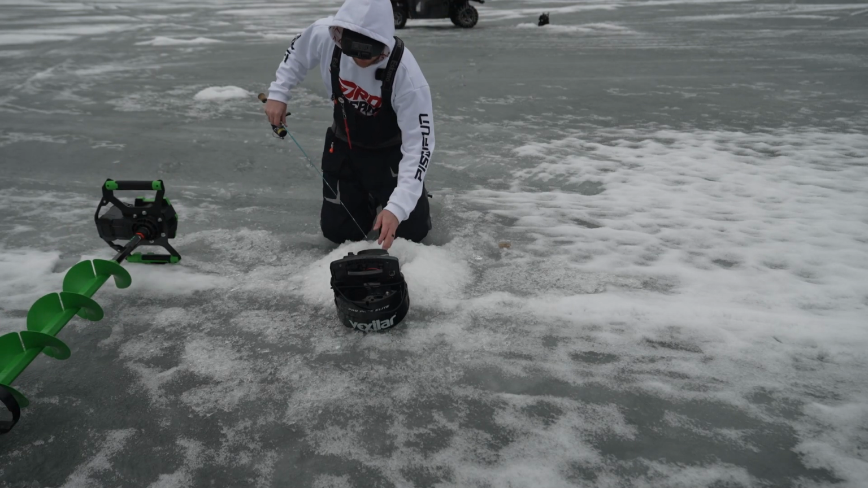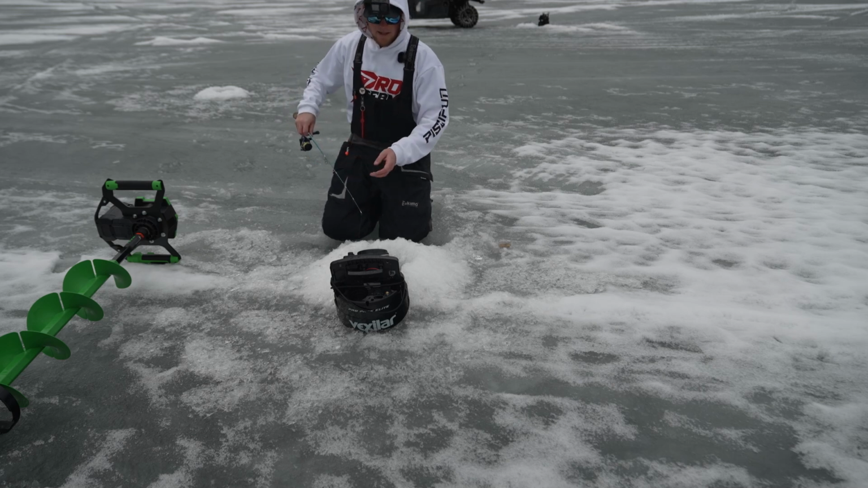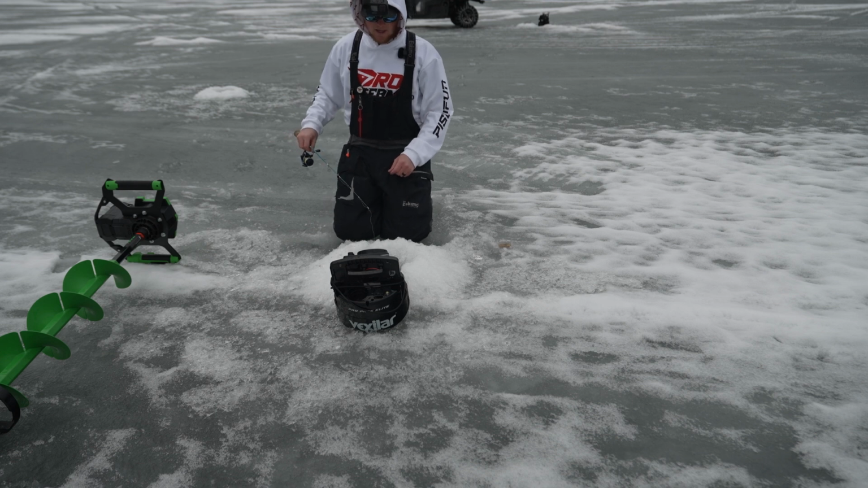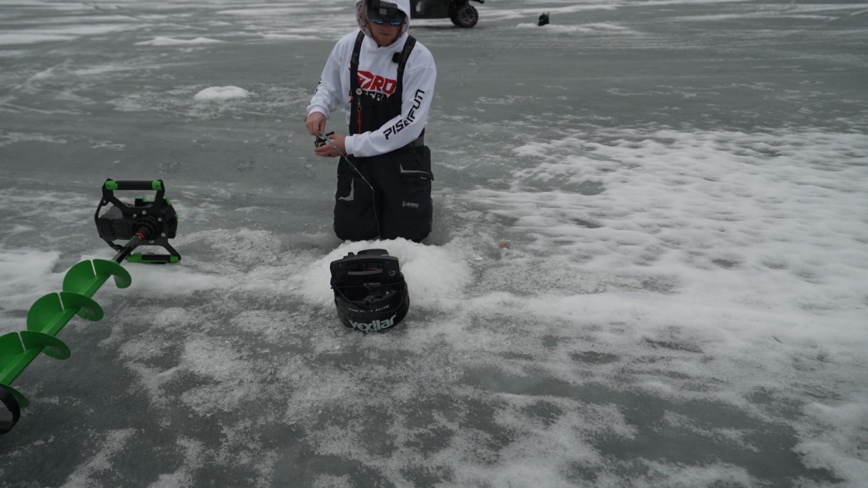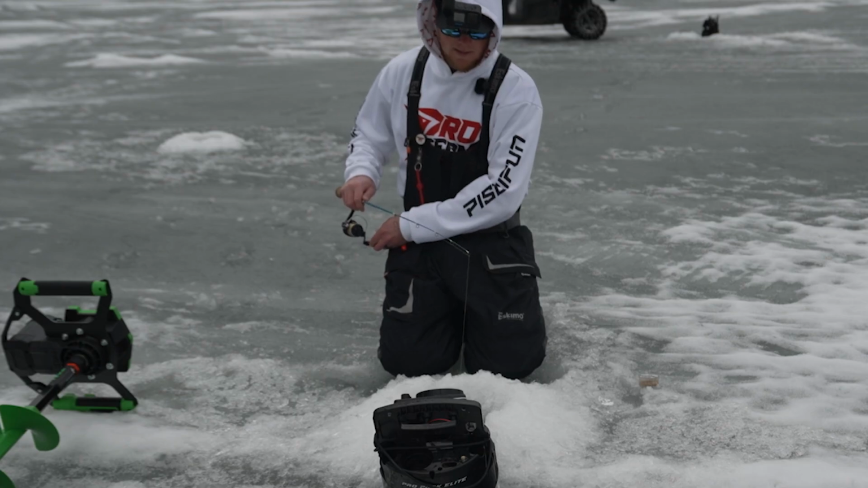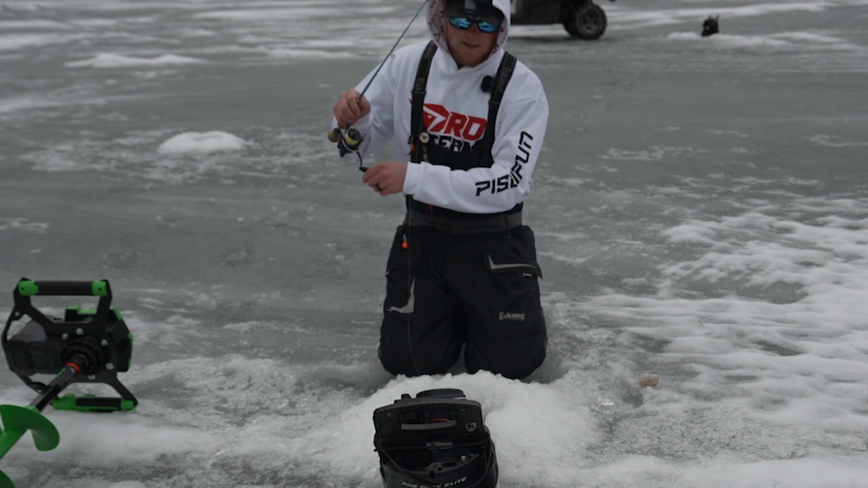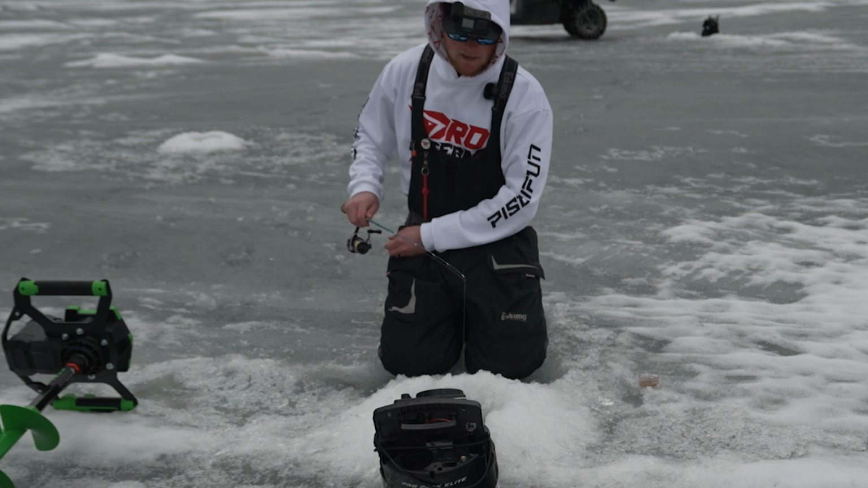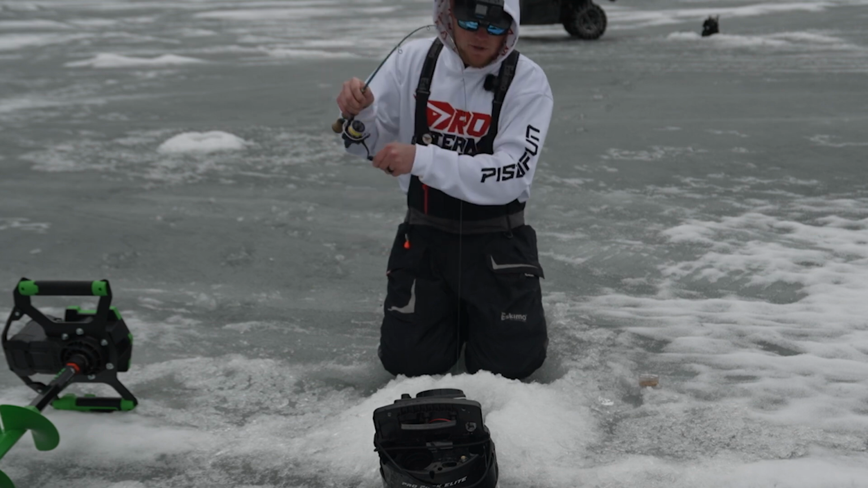All right, just for grins, I went and grabbed a plastic because I figured, with how aggressive these fish are, I'm gonna be able to catch them on a plastic. So I'm gonna go ahead and try that. Wow. These are some dandy marks and they're actually not eating the plastic. There we go, that one crushed it.